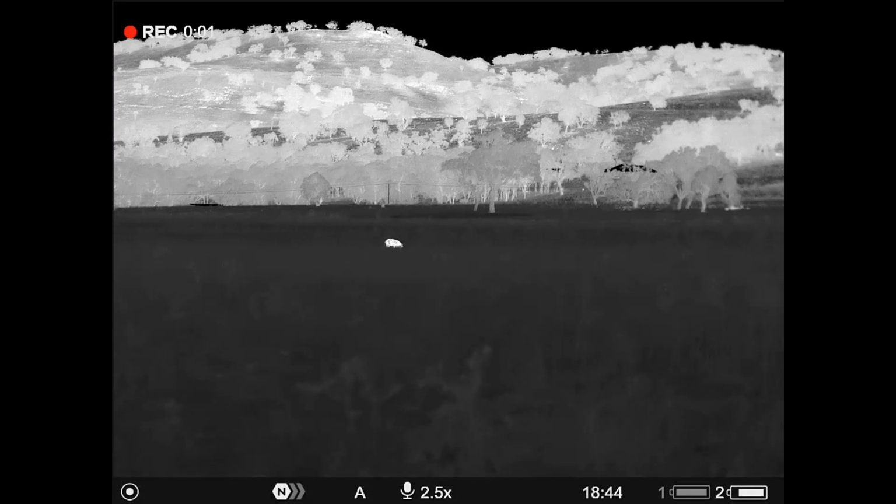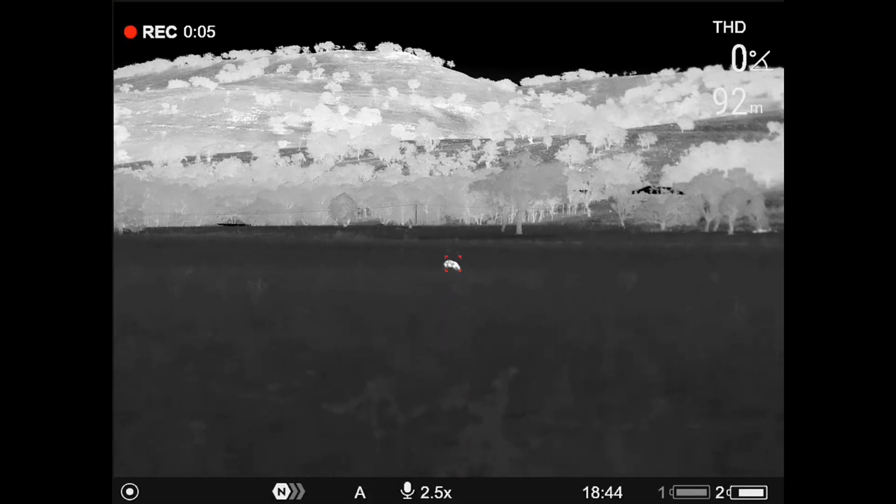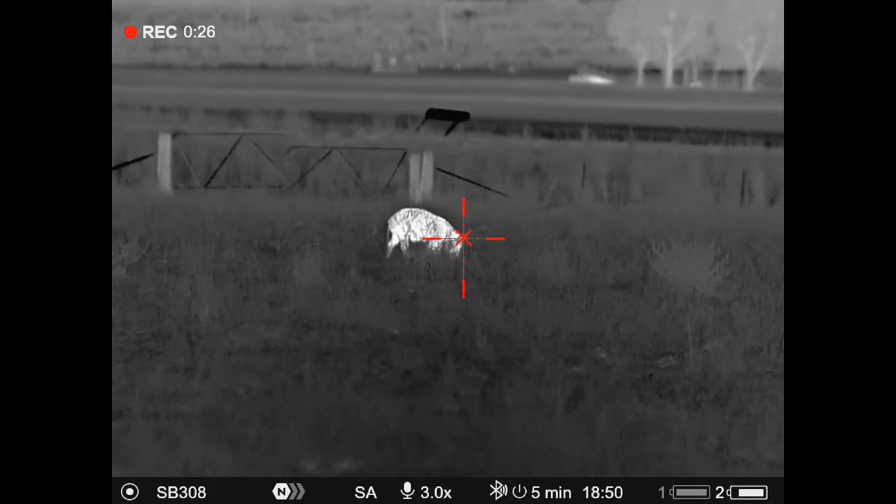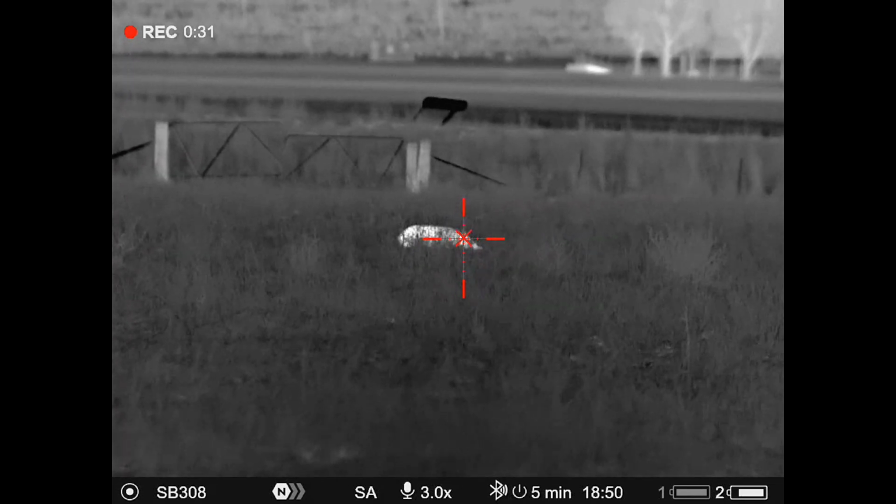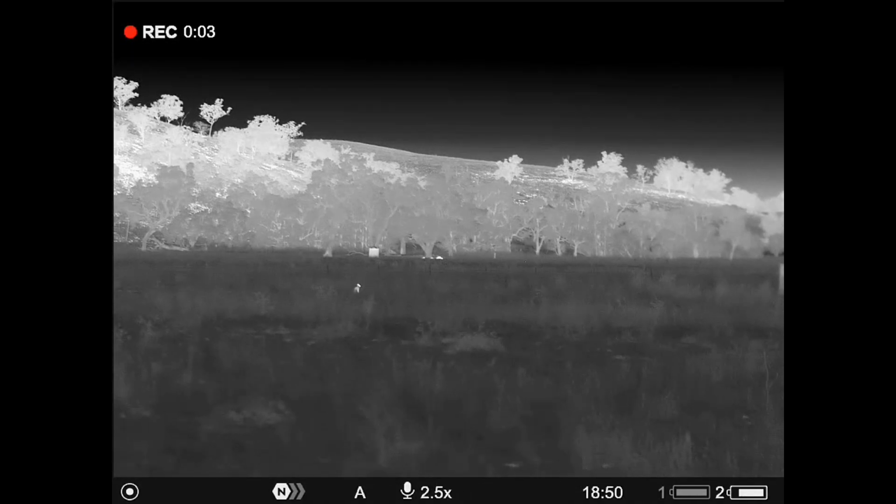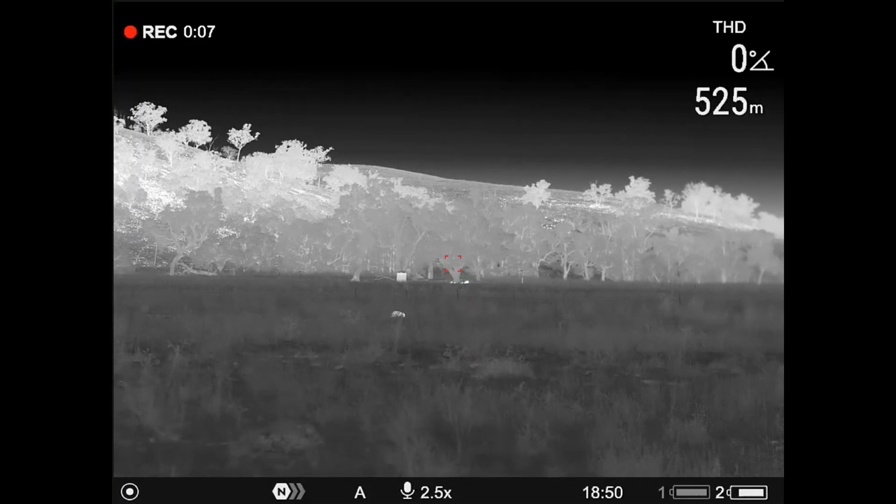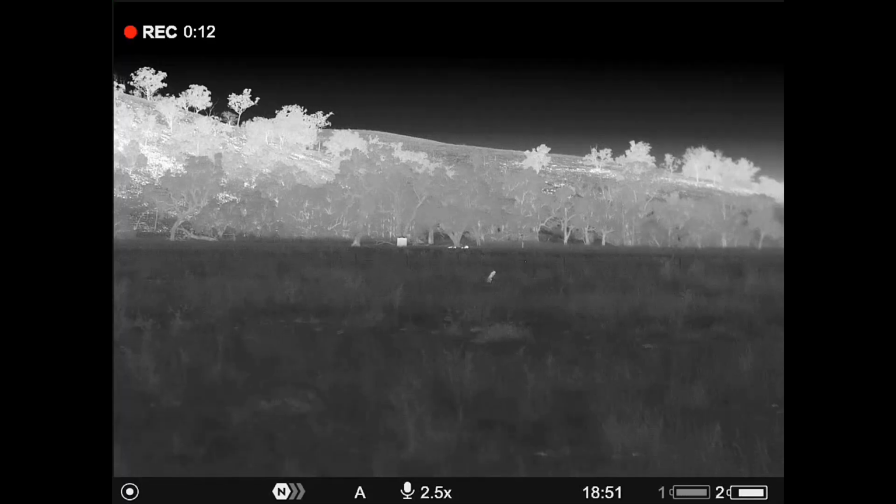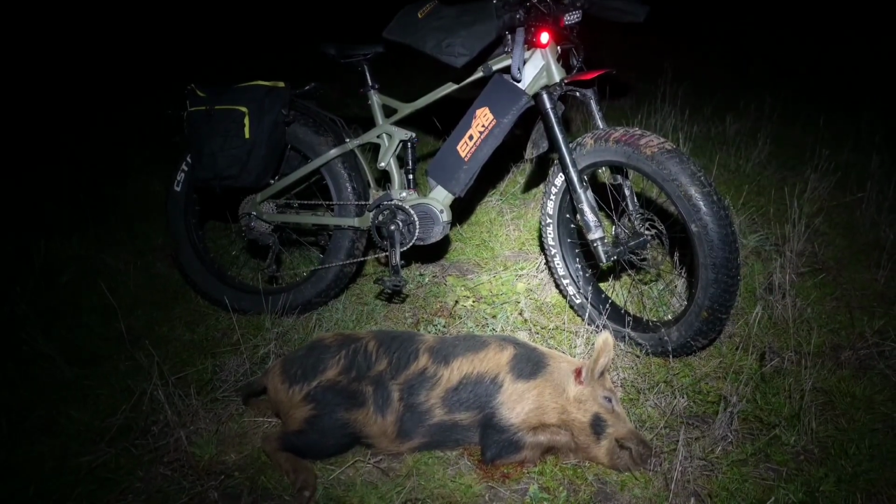I've just rode in on this pig, standing next to the bike, 92 metres away. I've just clocked that guy there with a subsonic, and the rest of those pigs are over there under those trees. 500 metres away, a bit of a hair there, so we'll go through the gate, close the gap. 190 grain sub X up the back of the ear, that'll do it every single time.